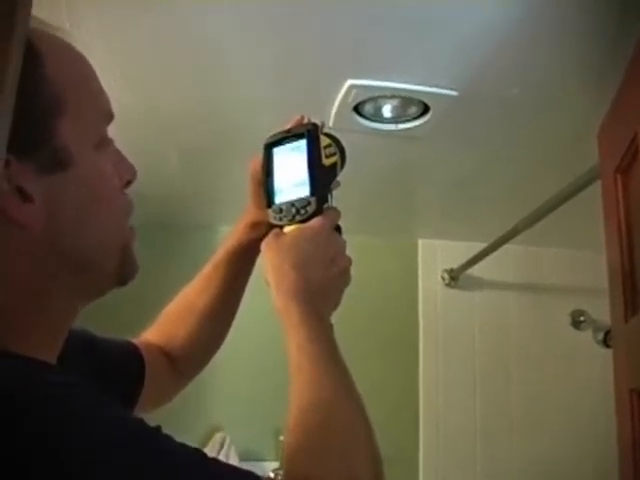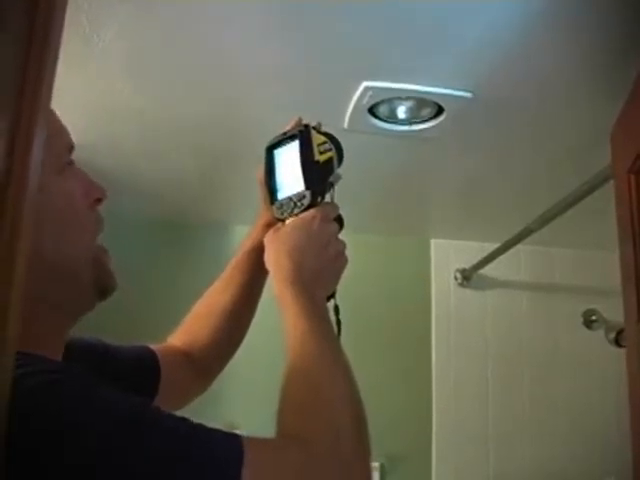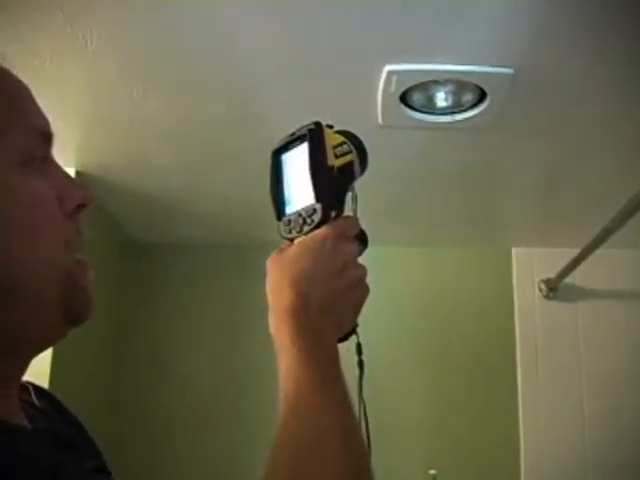I'll take a picture. What we see is red hot, white hot actually, literally white hot air coming from the attic because we've been pulling air from the attic through. Here's the bathroom fan exhaust pipe. It's actually been detached. There's the fan there. All vents need to go outside, including bathrooms and dryers and kitchen exhausts. But there's that lack of insulation there.